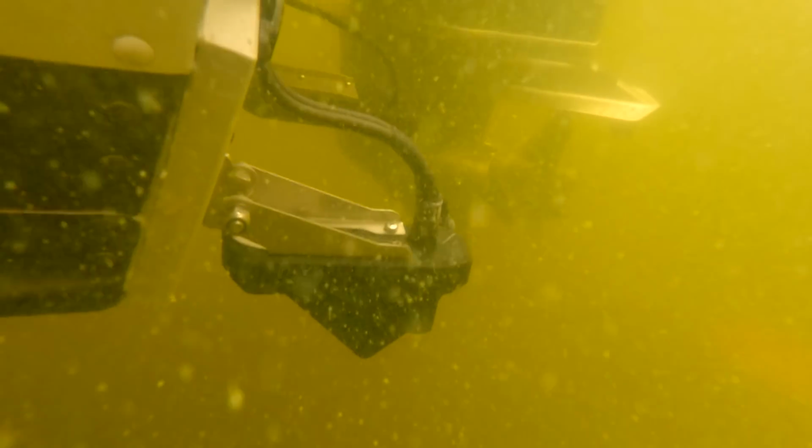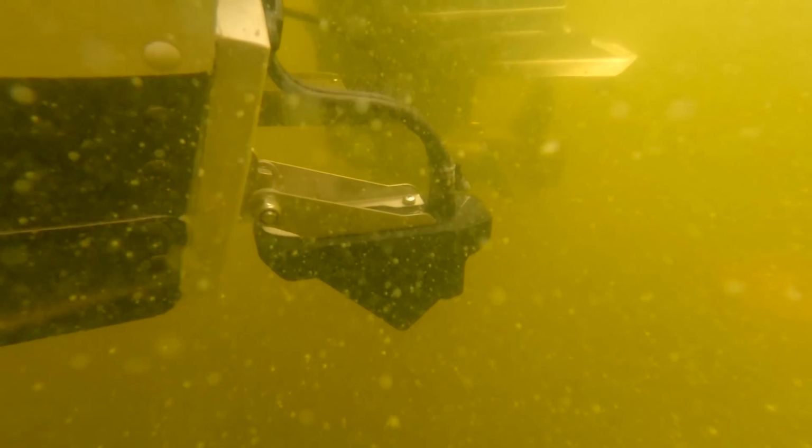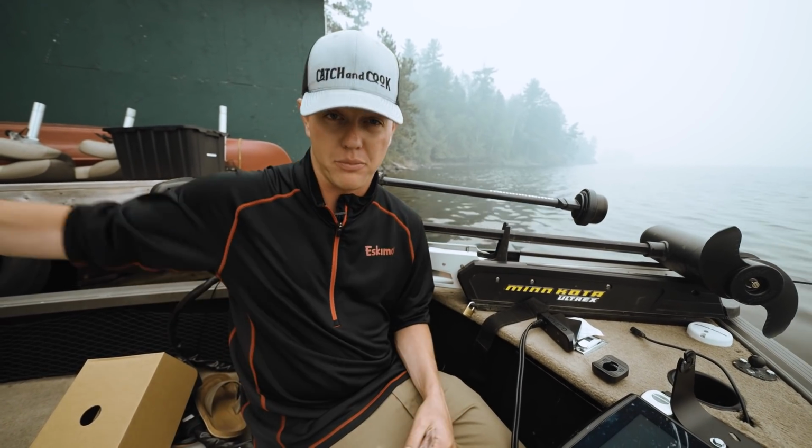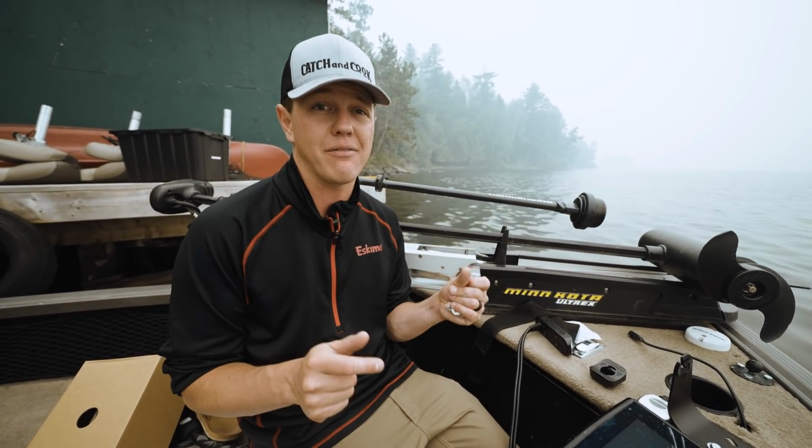I have it mounted permanently. I don't have it on a pole. A lot of Livescopes you see out there, it's poles you have to deploy every time you drop down. That's one extra step. With me having it permanently mounted on the back corner of my boat, I always have it in the water. I'm always reading.